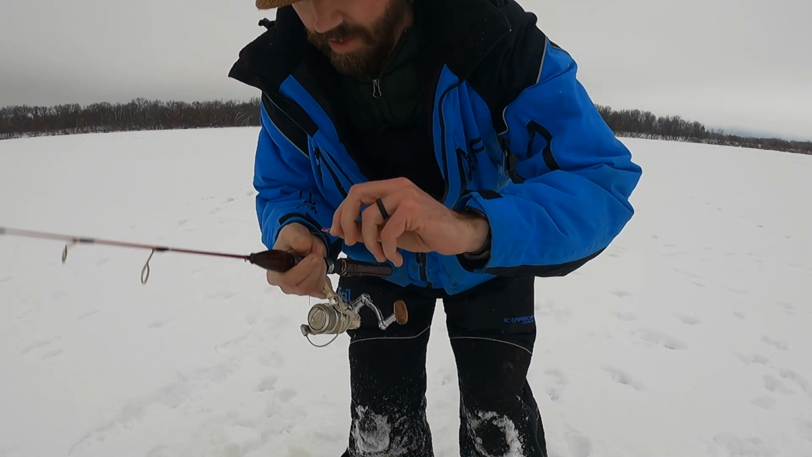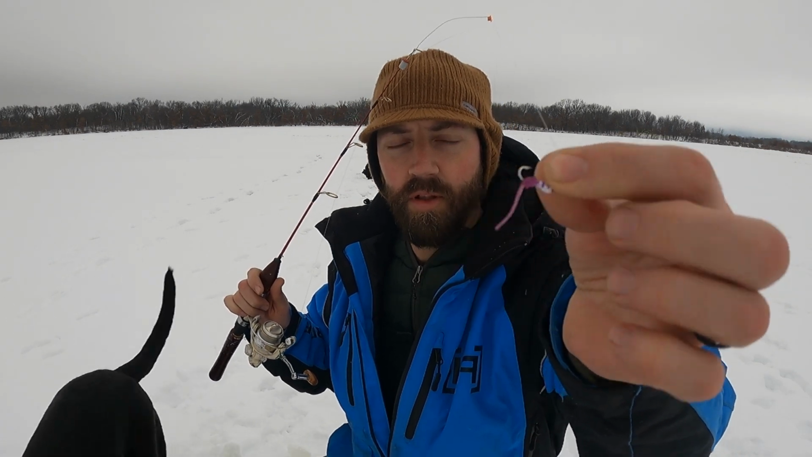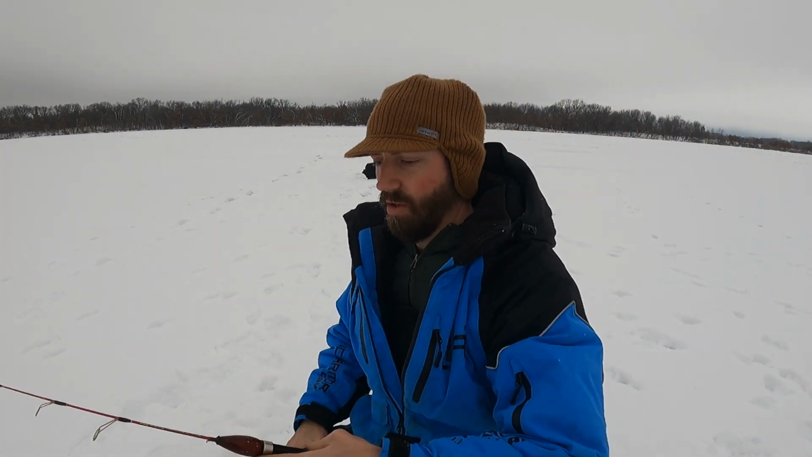And here's what I'm using today. Again, switch holes right away. There's fish there, drop right in. So I'm using a little tungsten jig with a little BY plastic on there. In this case, silver with some purple, a little bit of pink on it. I don't think it matters today at all, actually. The perch are hungry.